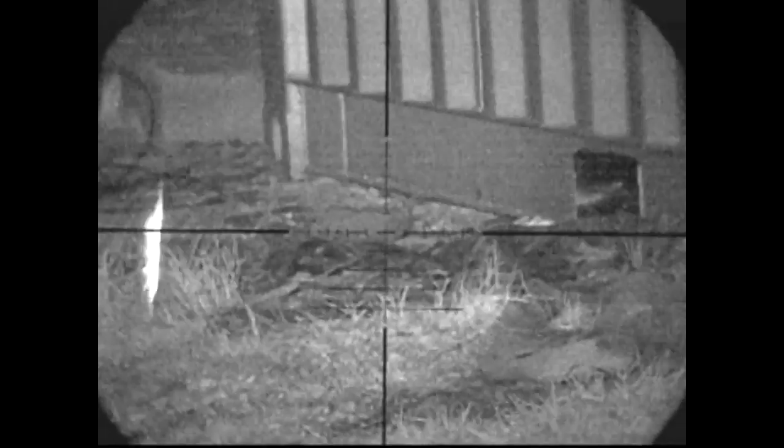I want to make sure the rats are out from under the barn. I want to make sure they're dead. I don't want them dragging themselves back under and rotting away under there. It's not very pleasant. We can see from the helicopter tail, the dead head and the back legs kicking. That was a good headshot. I'm happy that was dead.